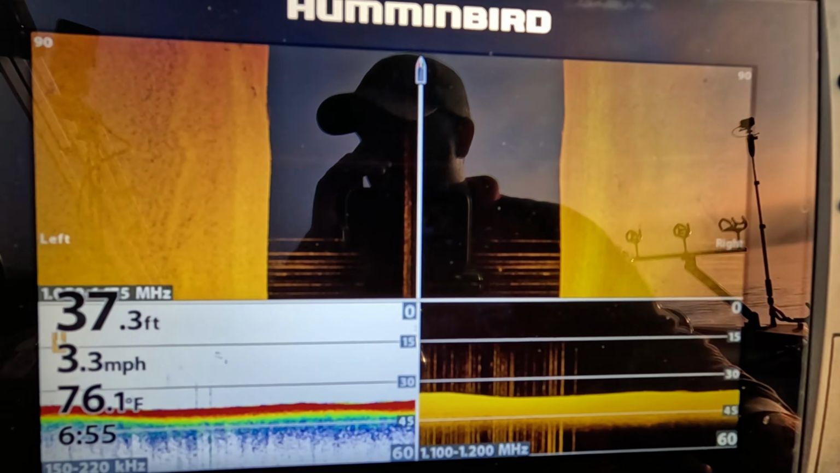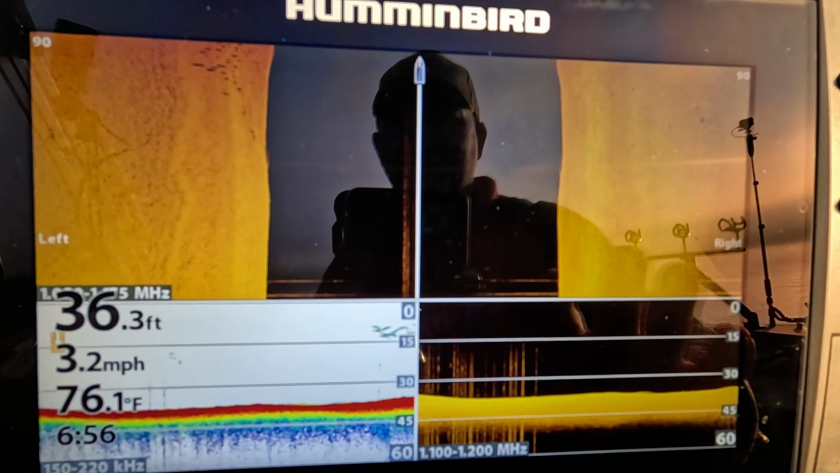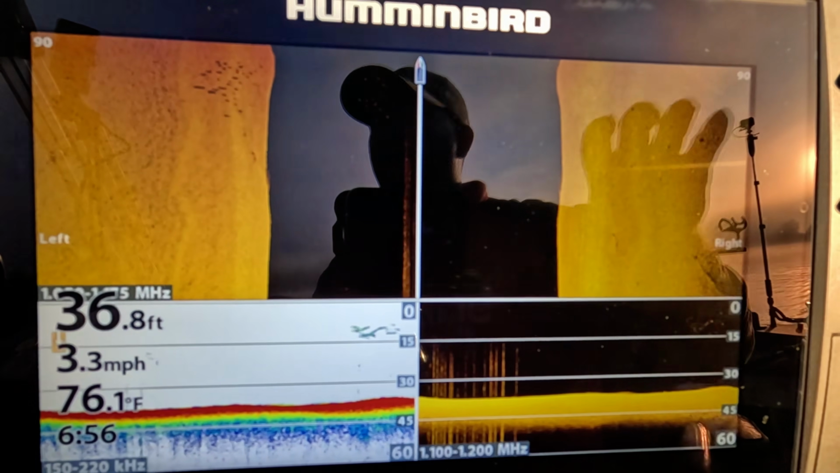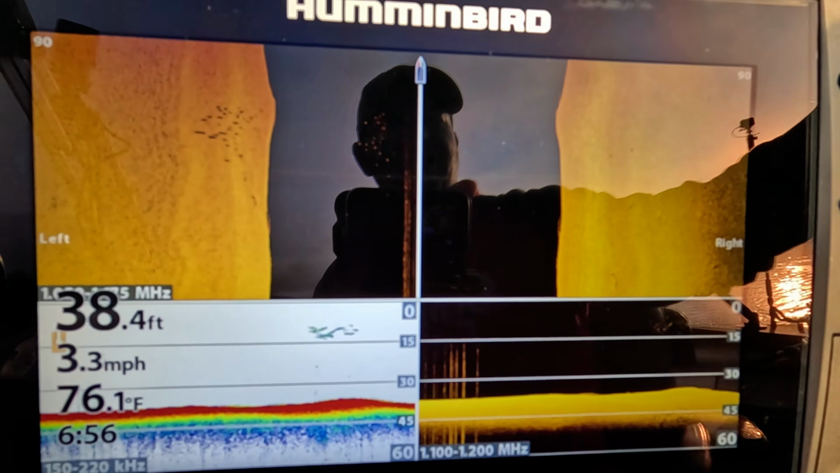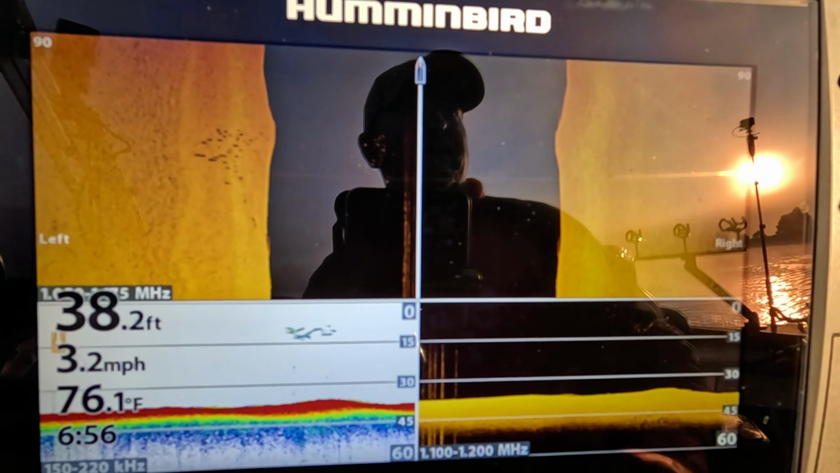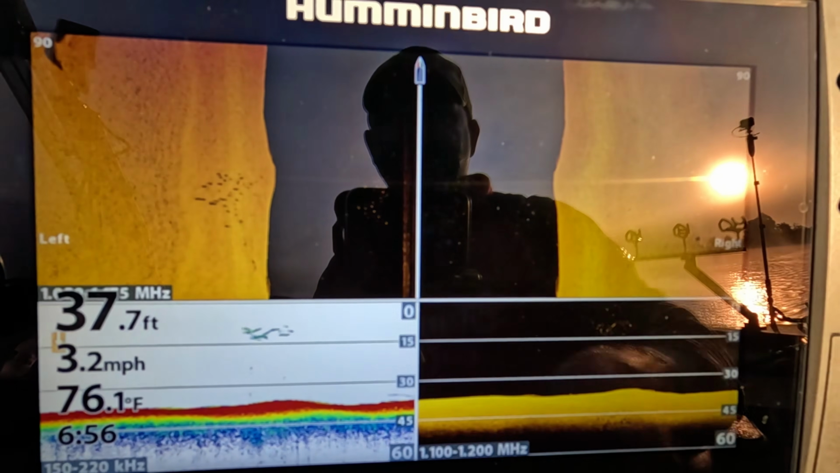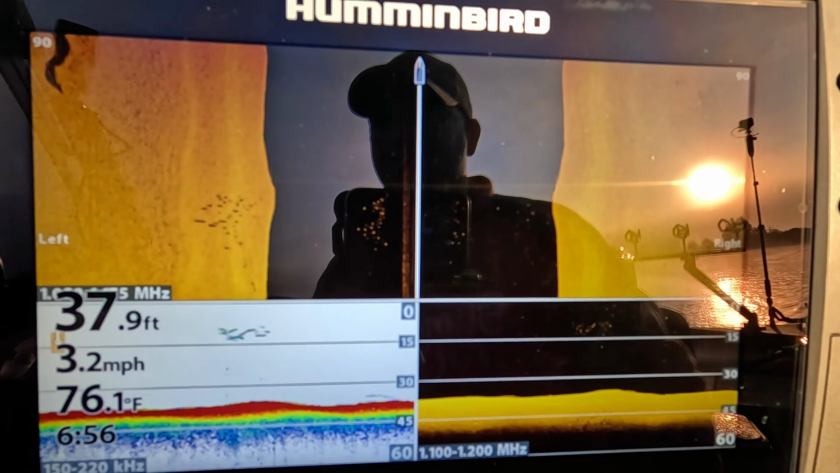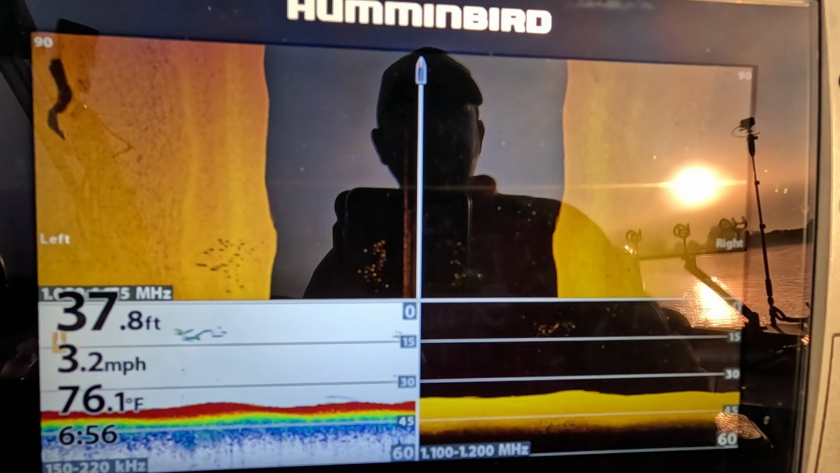Now right here, we're in about 37 foot of water. Not a lot of stuff going on, but as you can see over towards the bank, there's a lot of fallen trees, a lot of brush and stuff laying into the water. Another school of bait. This would be a good bank if I was flathead fishing.